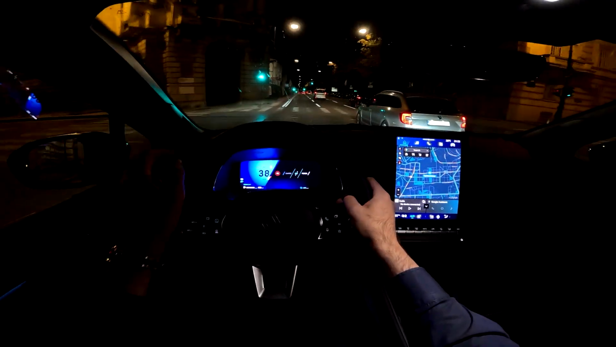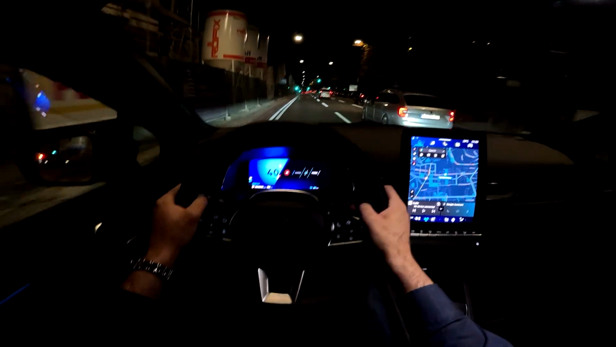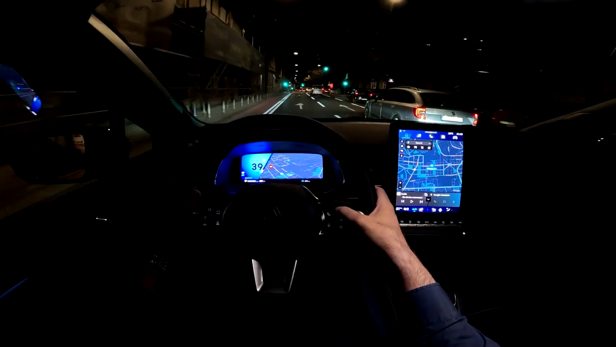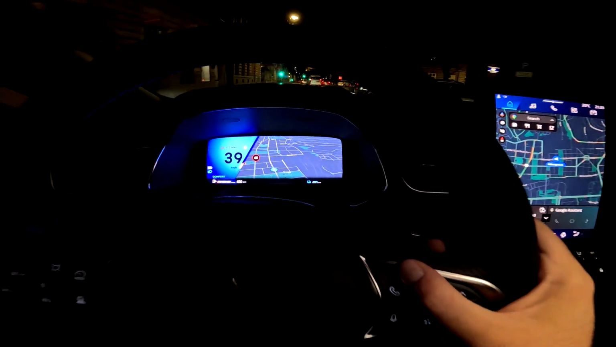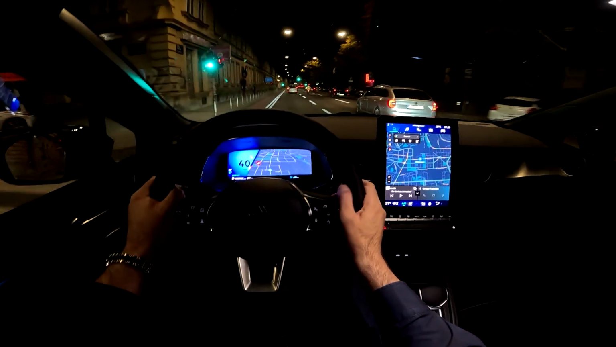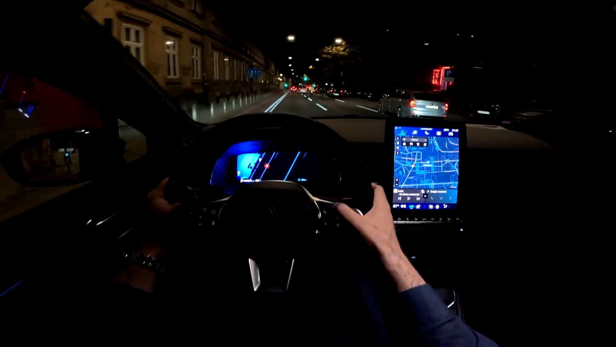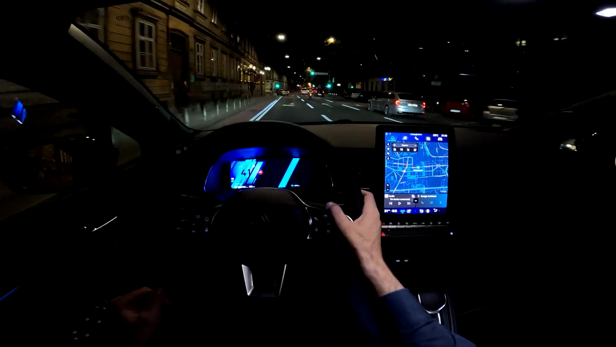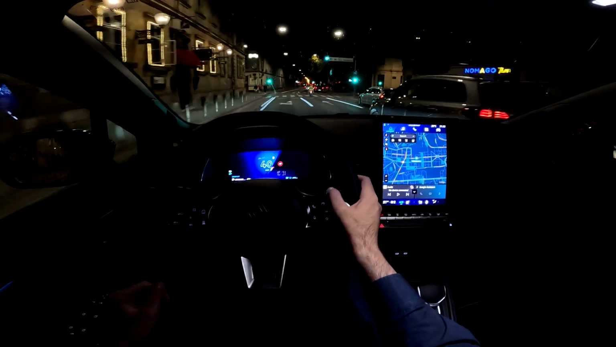And in front of us you can see the digital cockpit that has different views. You can change them by pressing the button in here. Includes a map view, which is very good for maneuvering through unknown cities. And then press it again. As you can see, different options are available.